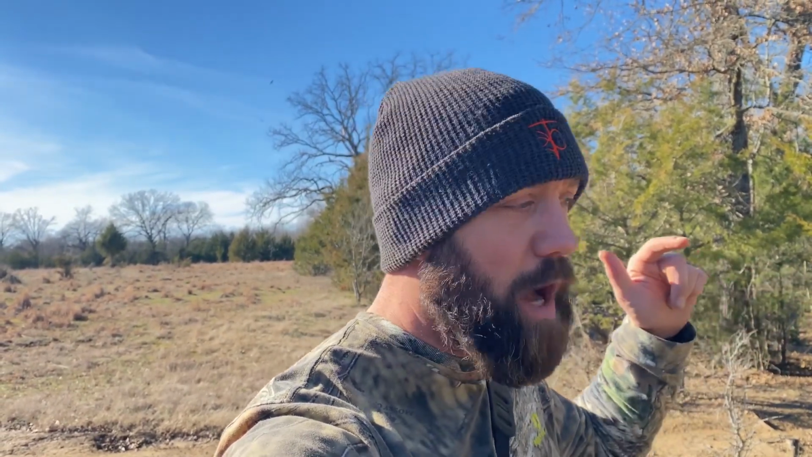Welcome back. Day number 3. We went out, pulled camera cards again this morning. We snuck out because the entire group last night saw very few hogs, if any at all. So we snuck out this morning, got the cards, and sure enough, what happened is I moved stands. The stand I shot the big hog at again had a bunch of hogs last night. They were actually tearing up, rutting up the dirt from the blood from the hog that I shot. So I'm back at that stand.